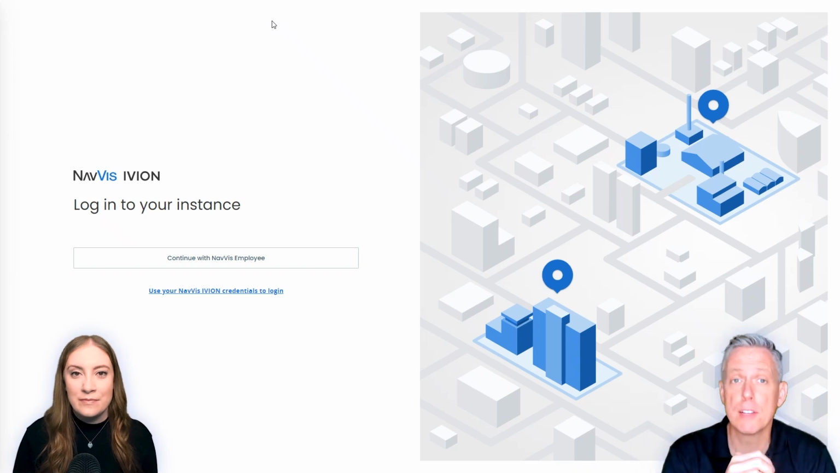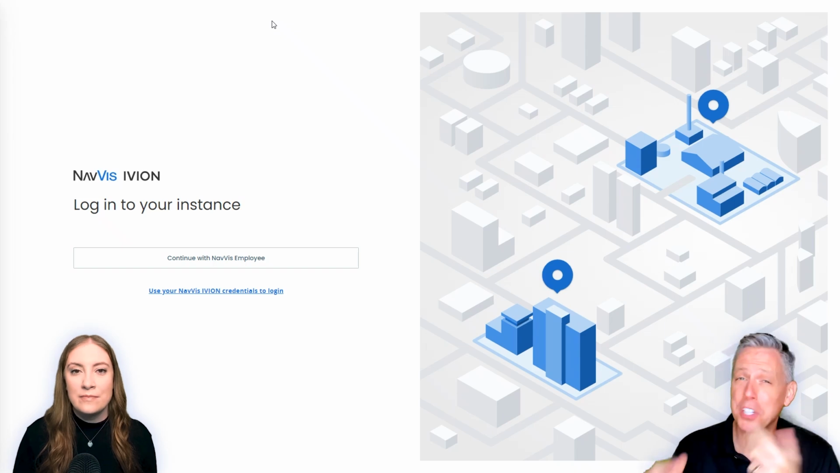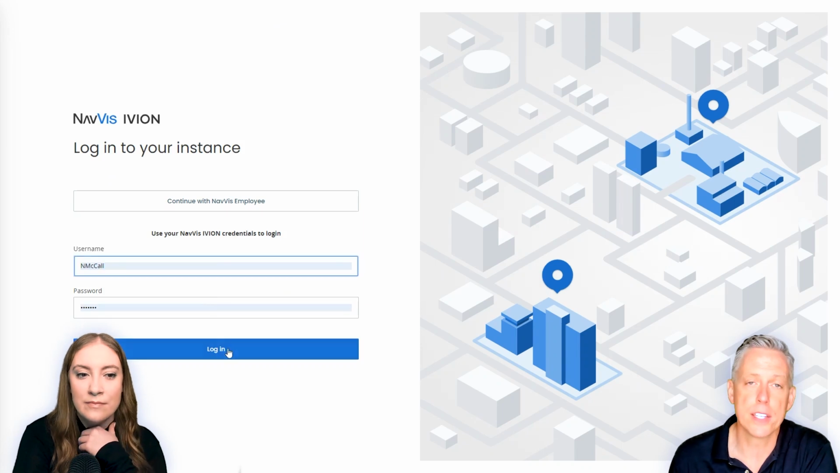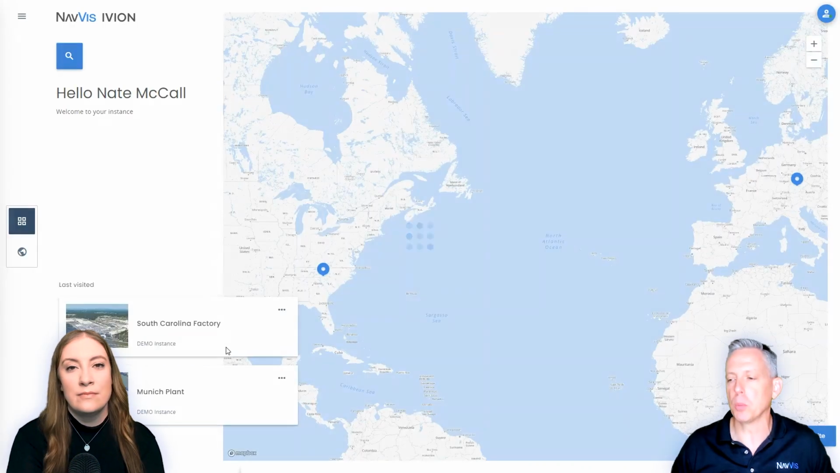We're able to leverage single sign-on. So if that's interesting for you to manage the authorizations and the permissions with your single sign-on provider, that's possible. But what I'm going to do today is I'm actually going to log in using my admin credentials in this instance, just so I can show you around a little bit more. Awesome.